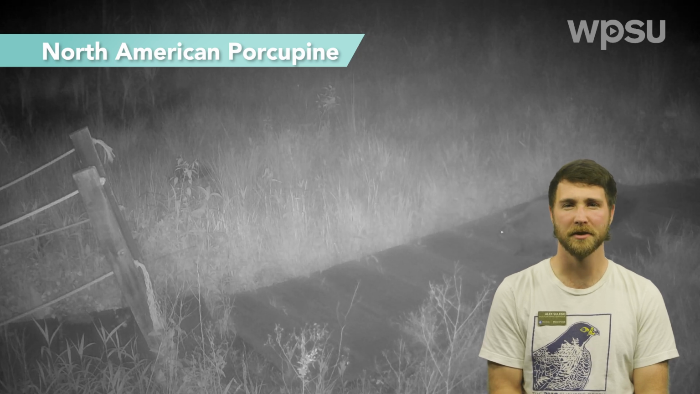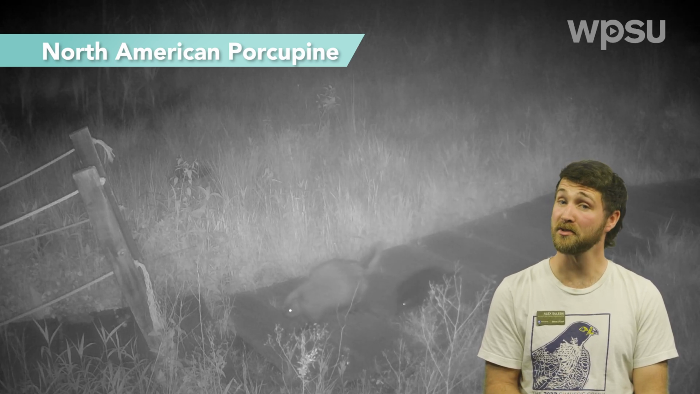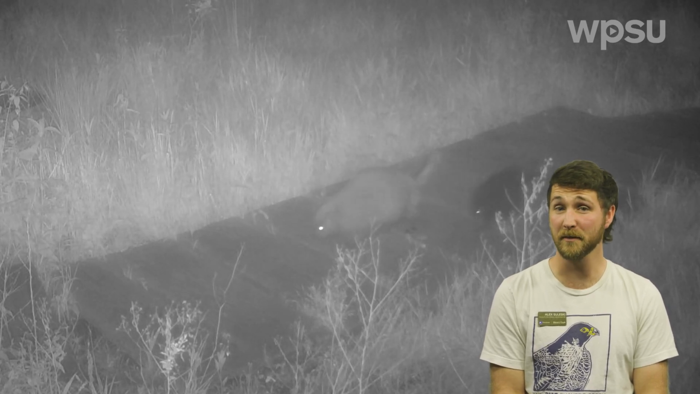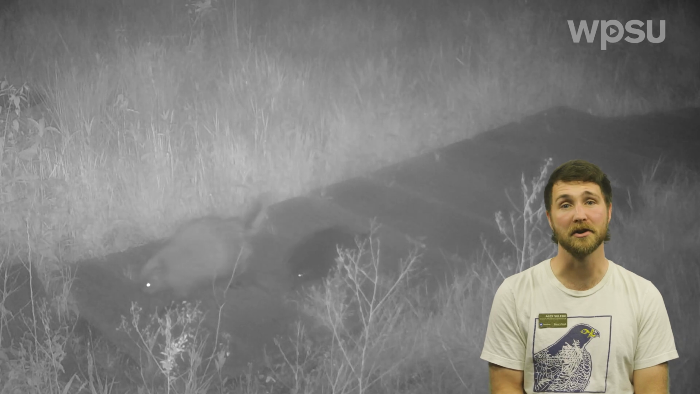Now, we've been seeing porcupines pretty regularly on our cameras, but this is the first baby porcupine we've caught. Baby porcupines, also known as porcupets, are born with a full set of quills that are soft at first, but they fully harden within an hour of their birth. The porcupets will stay with their mother for about 5 months or so, and then they'll set off on their own.